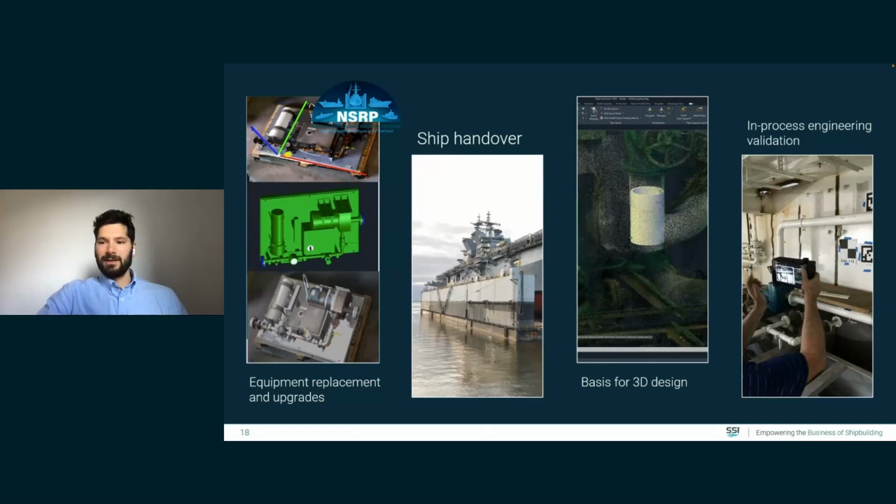Ship handover is another great use case, making sure that the owner of the ship has the as-built information. You can use the point cloud as the basis for 3D design, both for the start of a project as well as refits, right? So if you're creating a follow-on ship, a sister ship, you can use that point cloud as a basis for 3D design. And lastly, in-process engineering validation is another great use case.